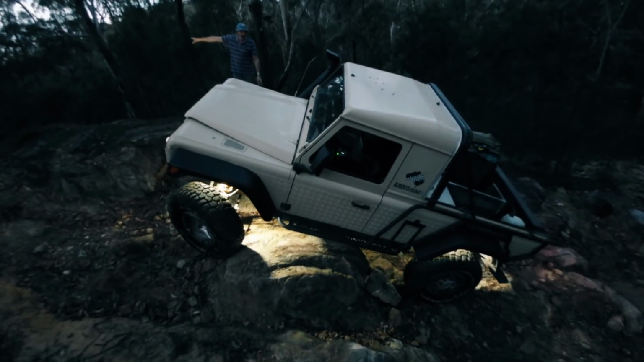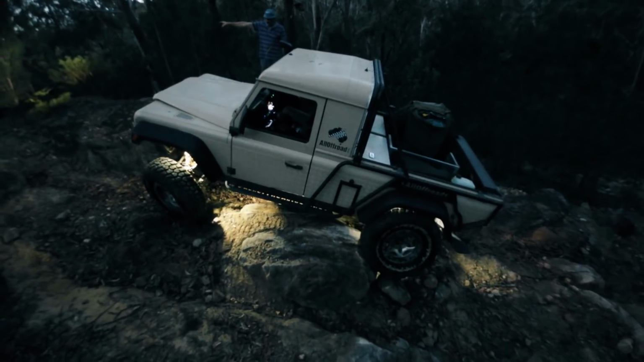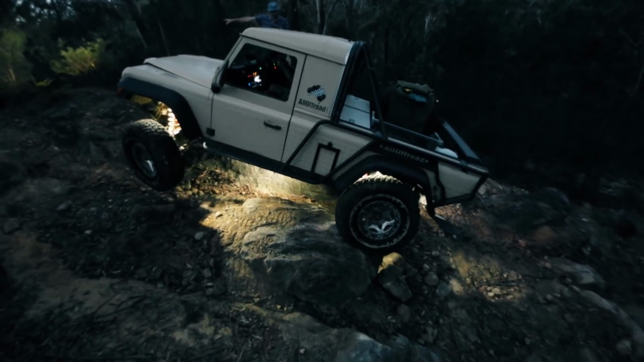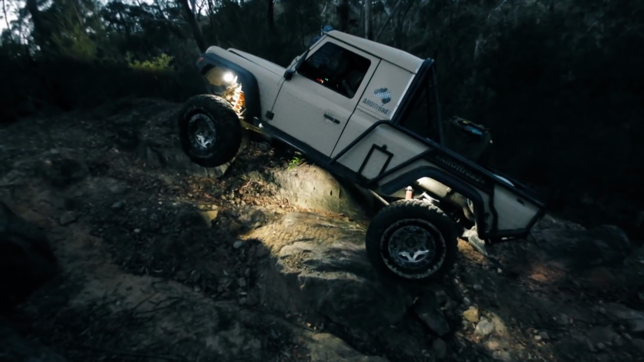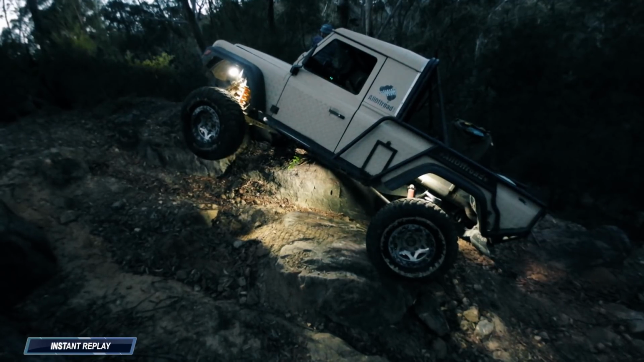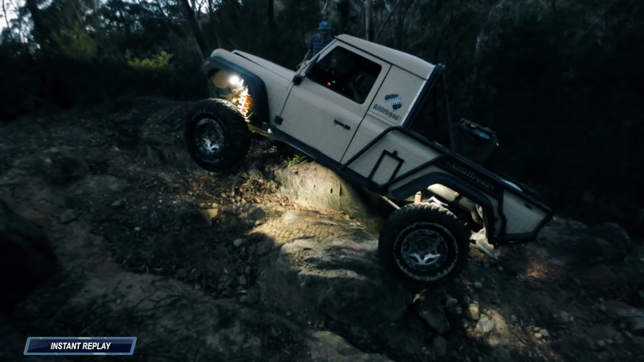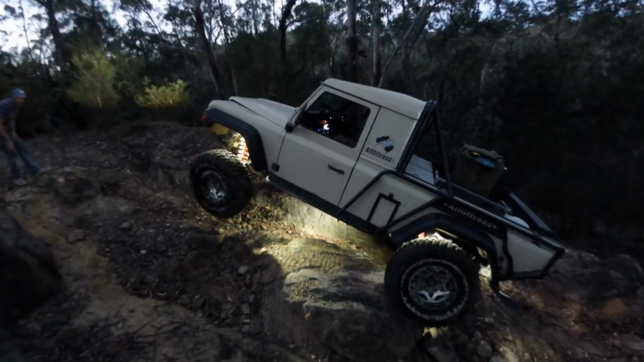Now I managed to get the rear up, however on the front driver's wheel is still a fairly reasonable step, and I started really picking up wheel there. I can tell you that felt very uncomfortable because again to the right there is a long way down, and a very steep long way down.